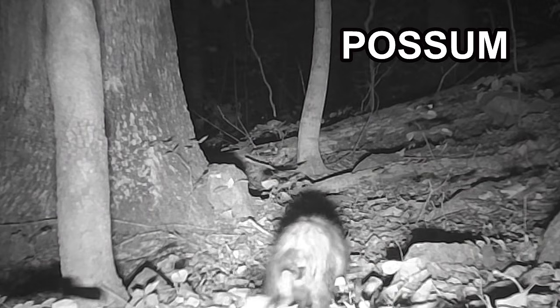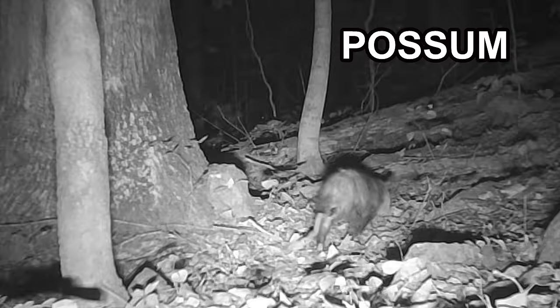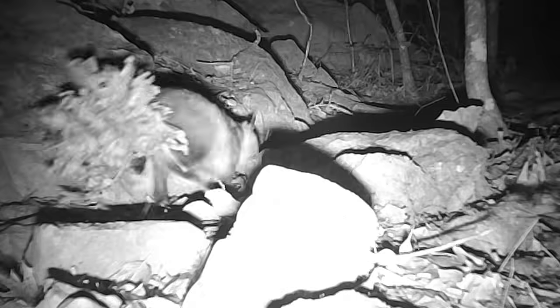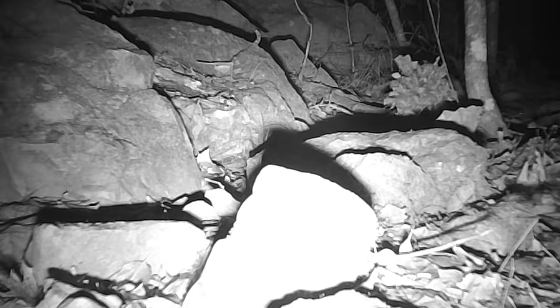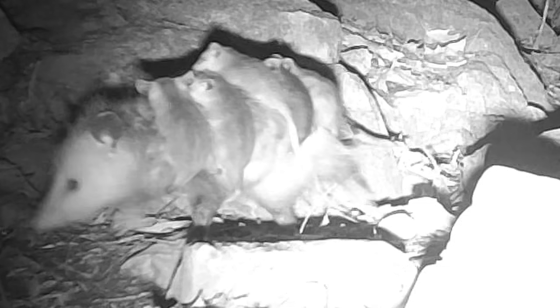Next up, the old Possum. That's old Corkscrew there, that crooked tail. That's the reason I gave him that name. Looks like a corkscrew. And he loves bugs better than anything. But he'll eat acorns or anything he can if he has to. And he likes to pack leaves too. He'll push them back and wrap his tail around them and take them to his den, Rock Motel.